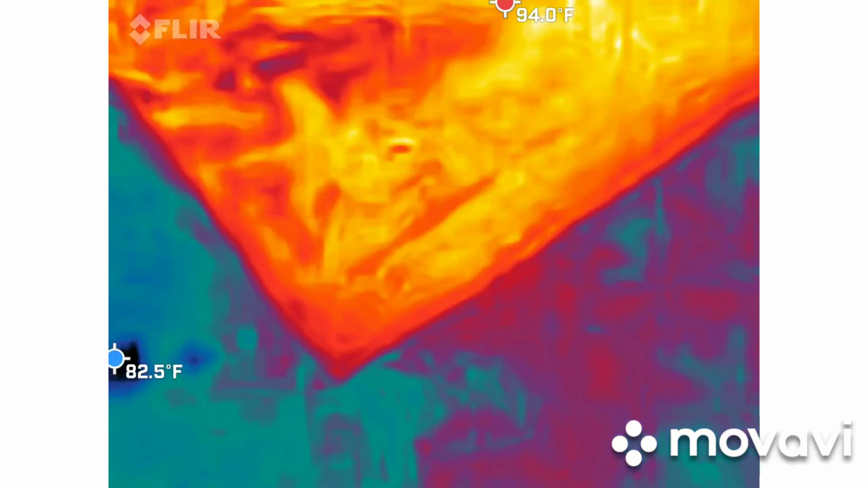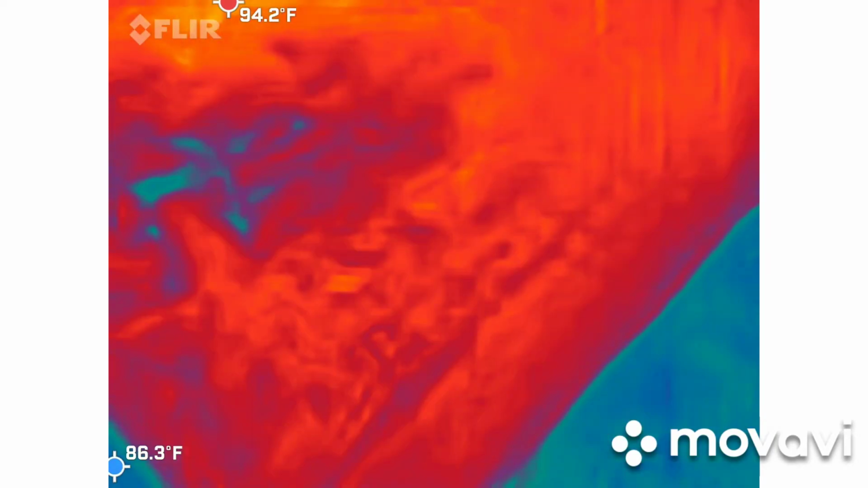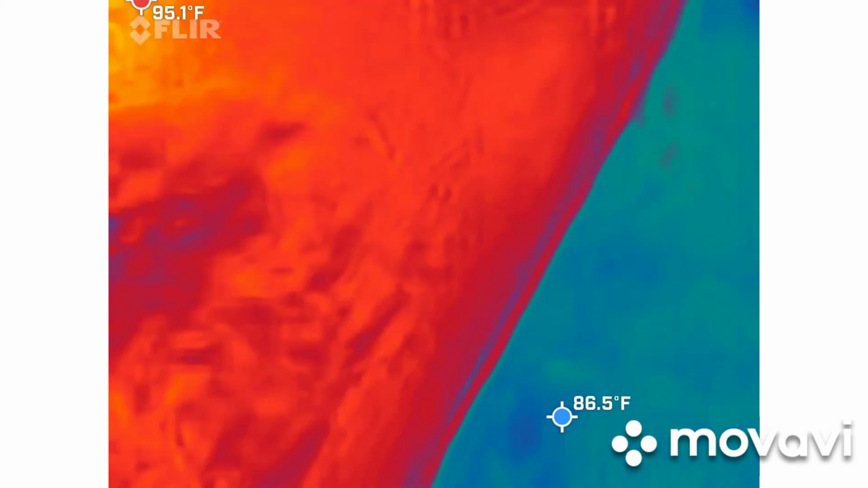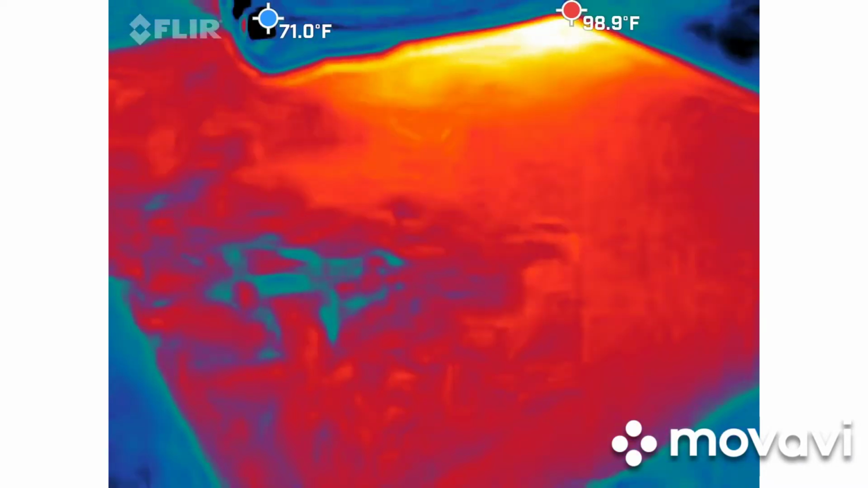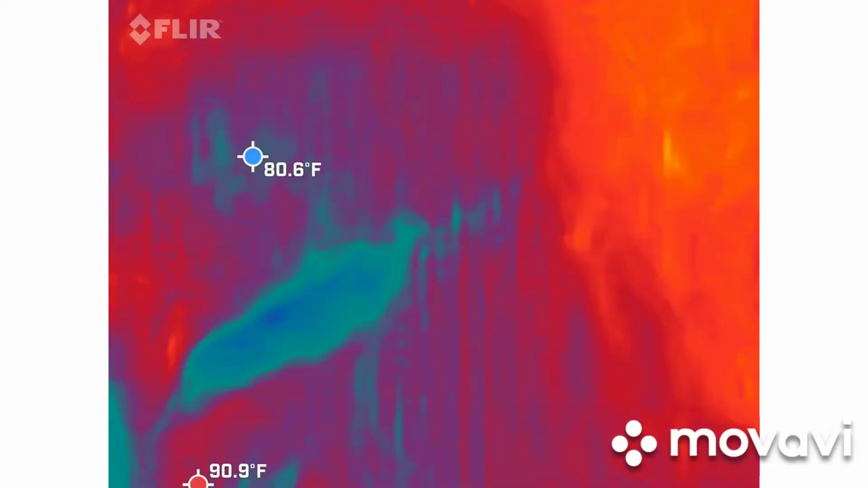There's something funky about this hot spot. Oh, it's a darn piece of concrete. I didn't realize it was... What's concrete, what does that mean? No, concrete holds heat long after the sun goes down. So. Alright, what was back here?